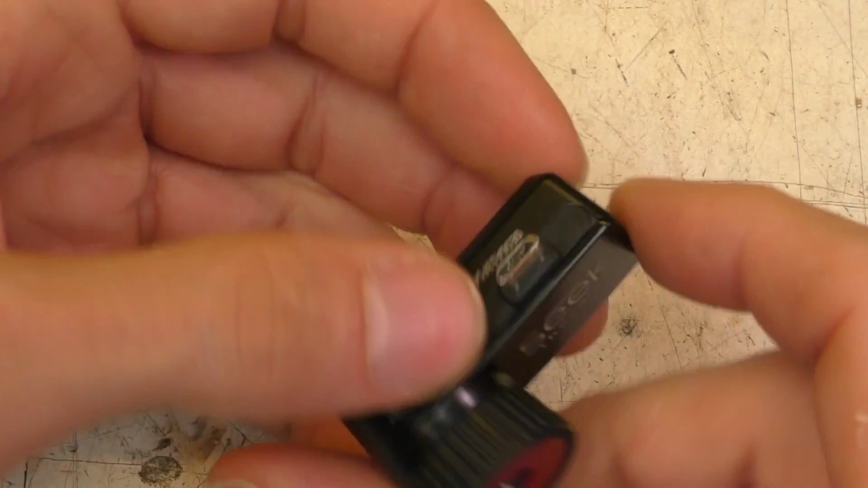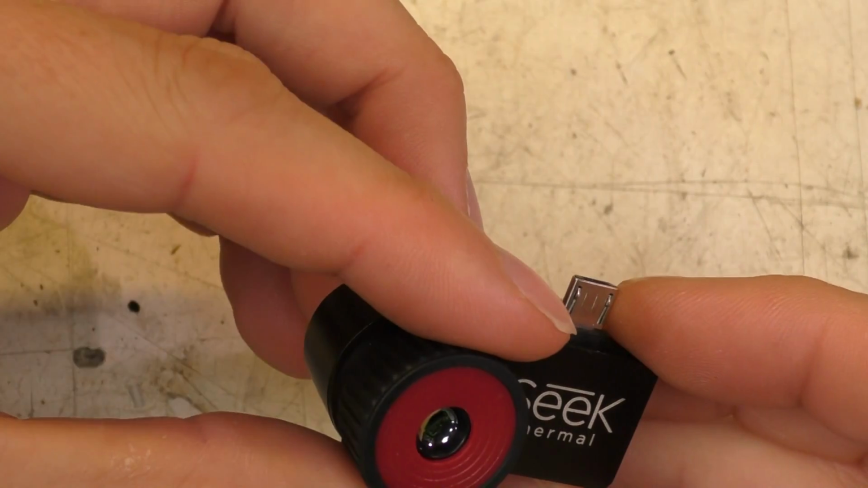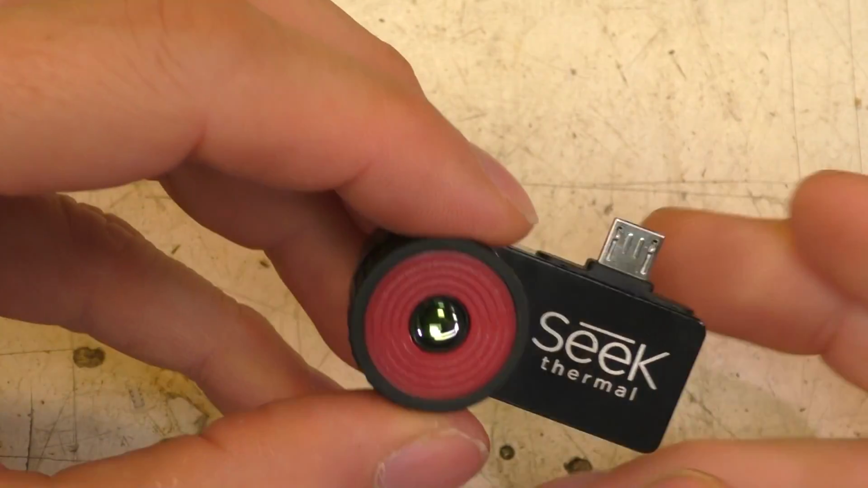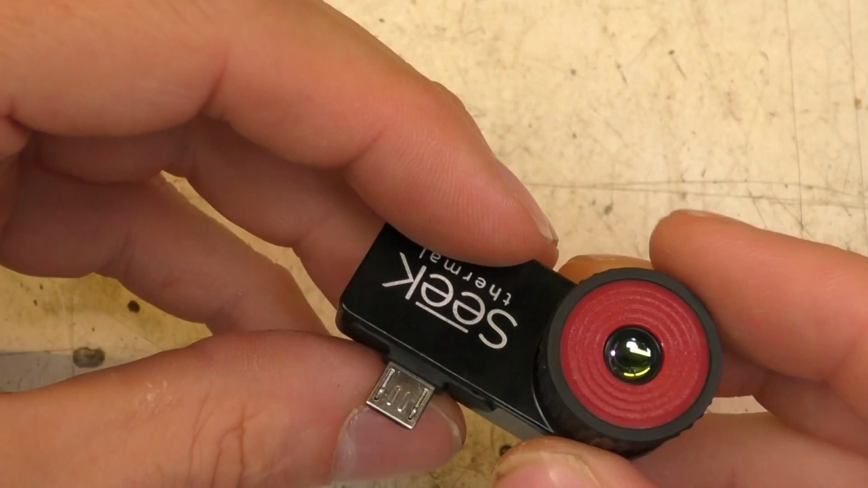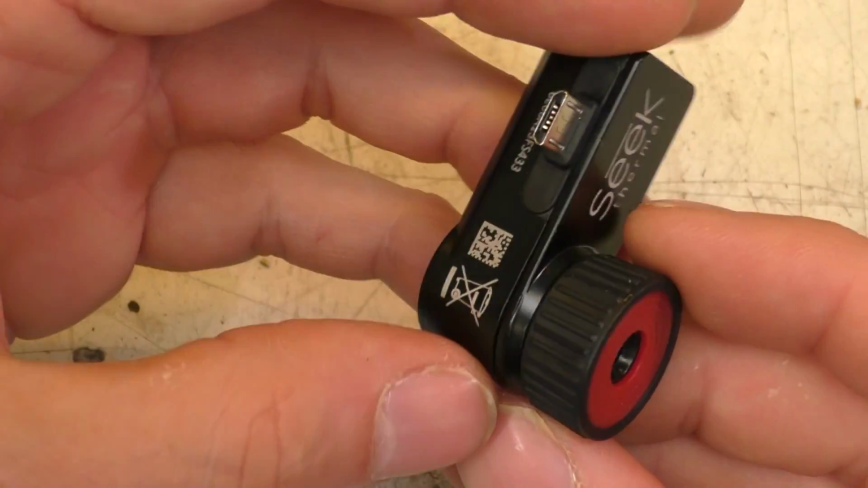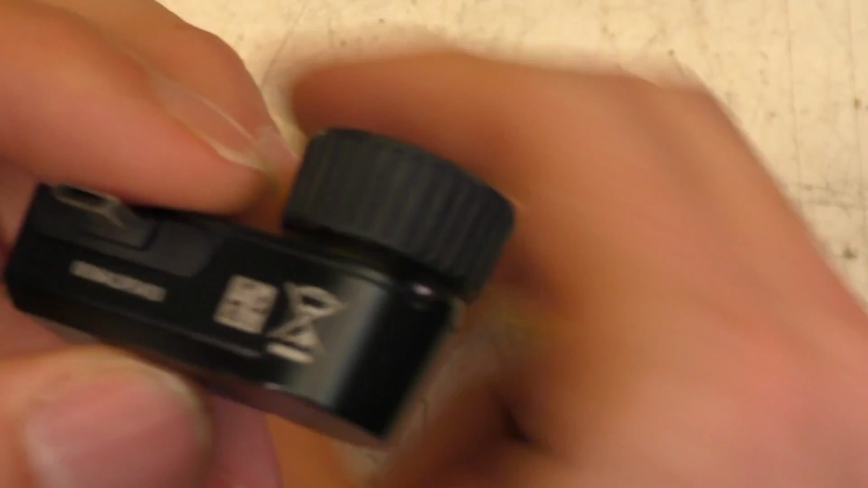Hi, today we're going to take a look at this. Seek Thermal nicely sent me this new product to take a look at. This is the new Compact Pro thermal imager for Android and Apple phones. This is the Android version. This has a much higher resolution. It's got a 320 by 240 sensor, and they claim at least 15 frames per second frame rate.